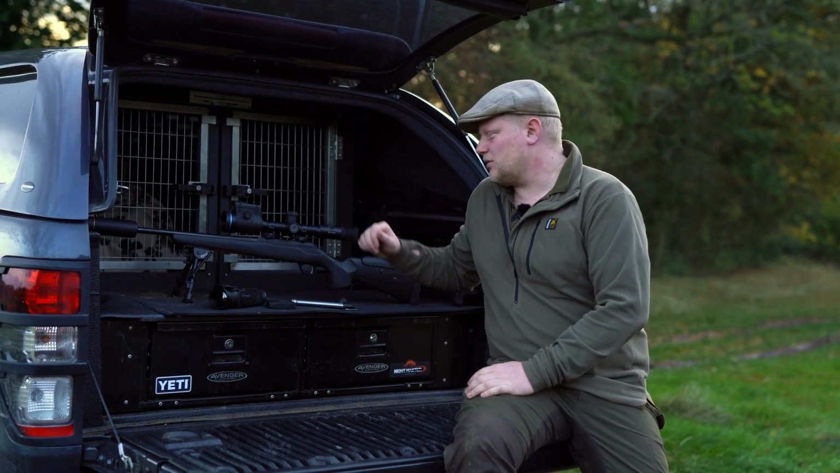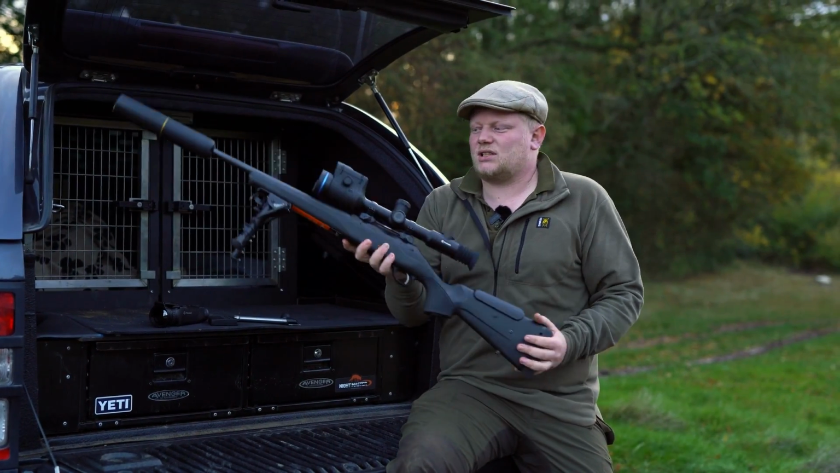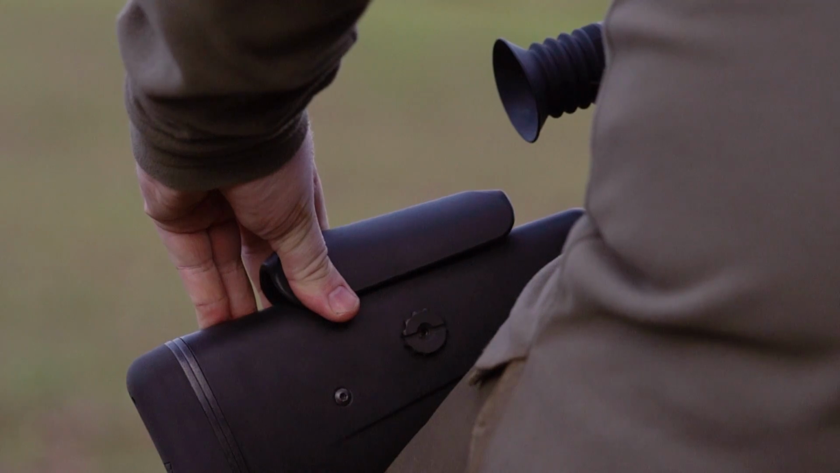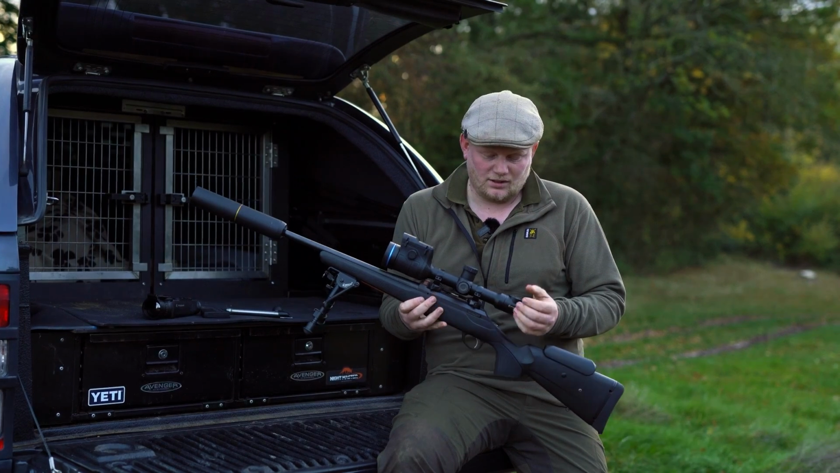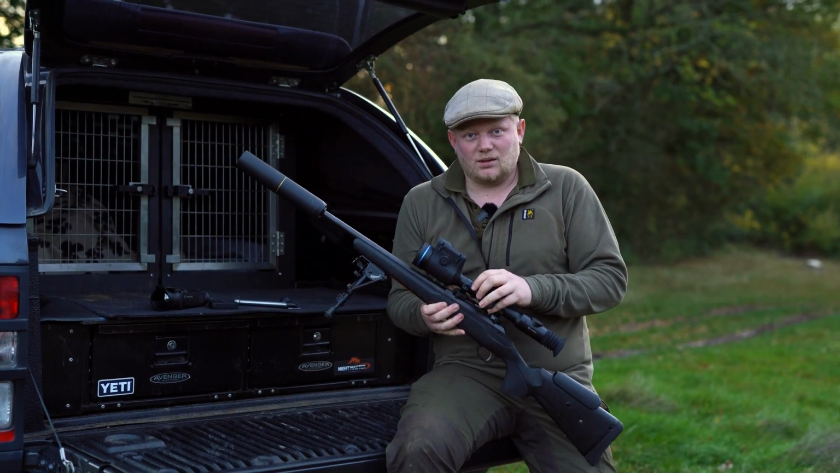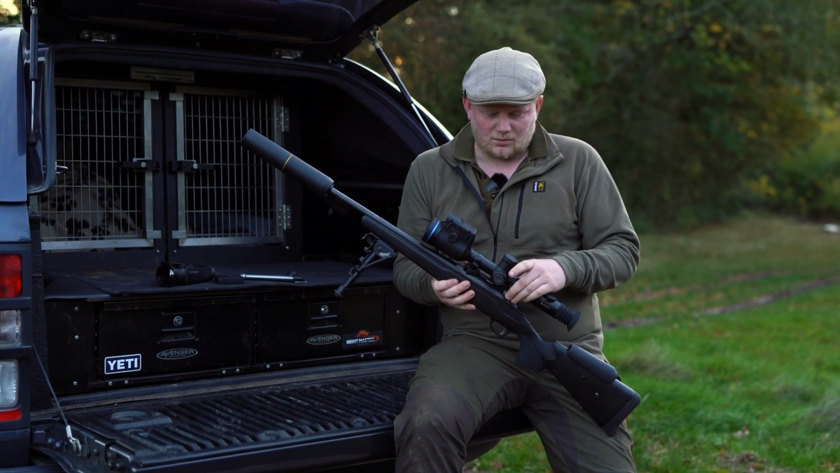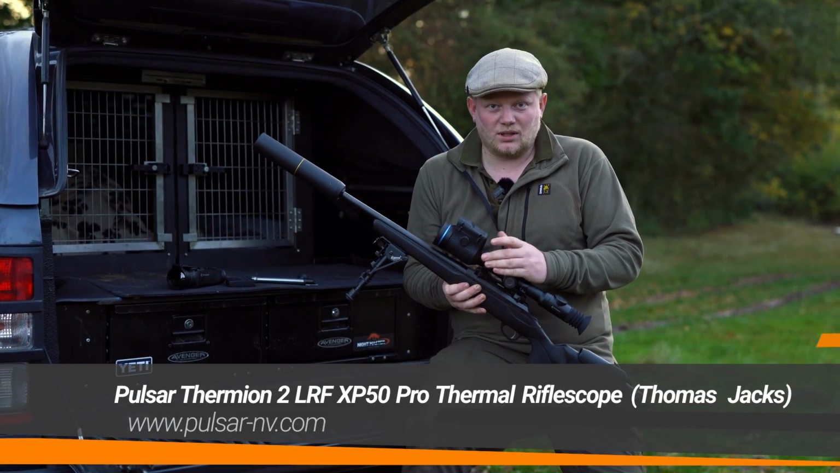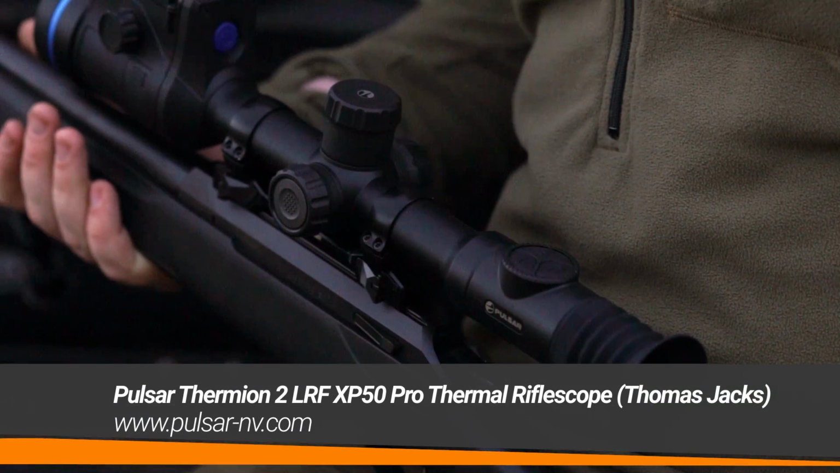So I'll give you a quick run through of what kit we're using tonight. I've got my trusty Tikka. It's the adjustable version, so the cheek comb is adjustable. I prefer this because you can get the correct eye relief. It's in 223 calibre, which I think personally is perfect for foxes. On top I'm using the inner mount with quick release mounts, accompanied by the Pulsar Thermion LRF XP50 Pro thermal rifle scope.